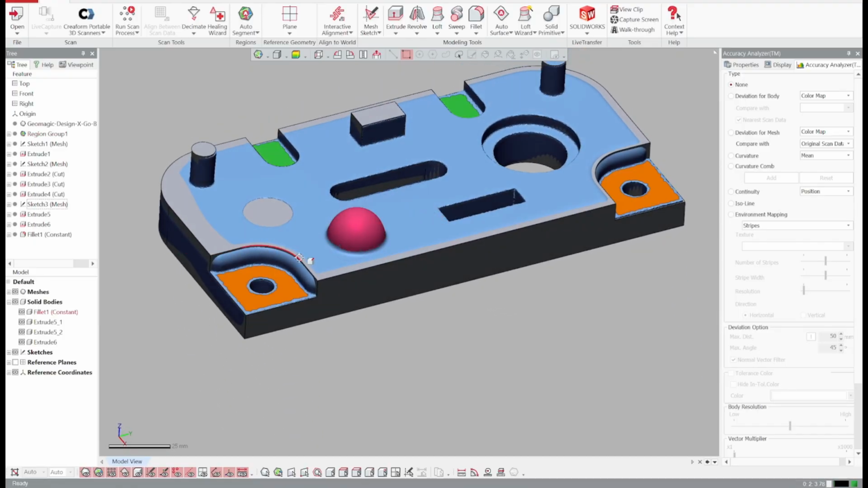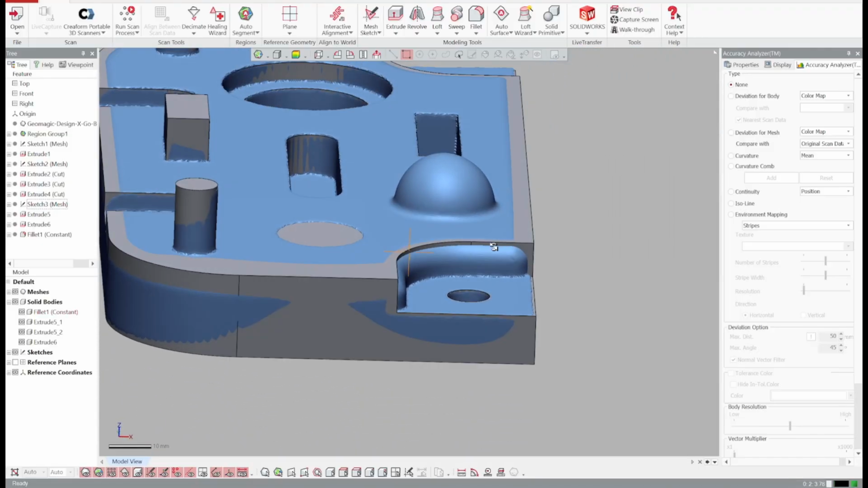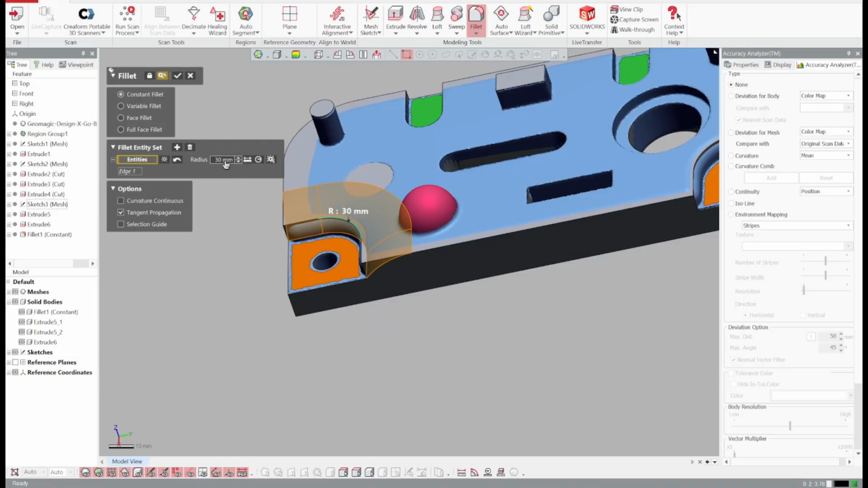Then this needs to be filleted around. And as I can see, this portion here was too much. It was probably 16. I probably grabbed it up too high. But I'll just throw a fillet on it. Let's try a 4.